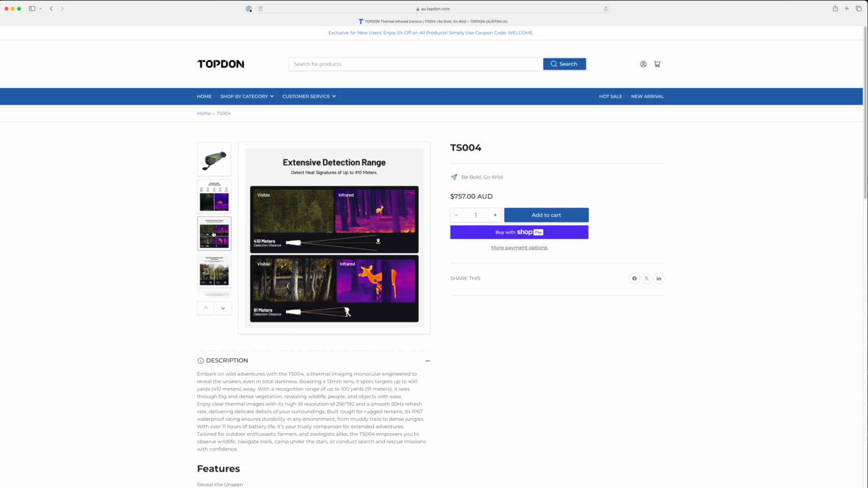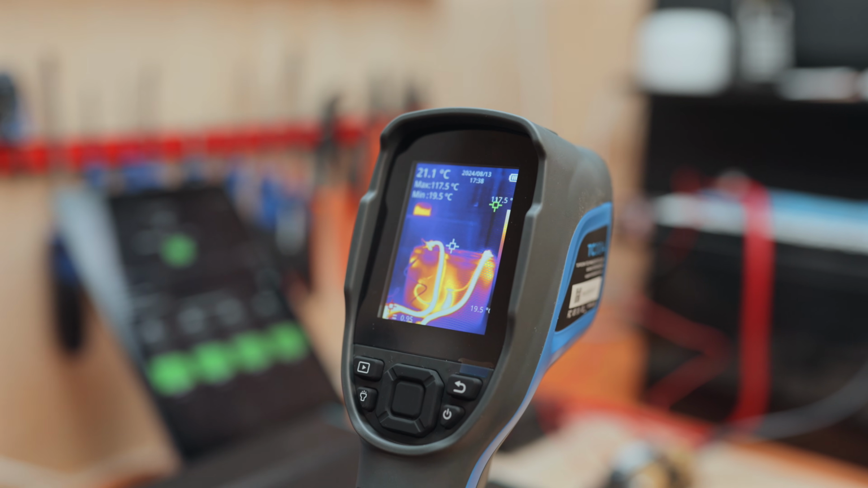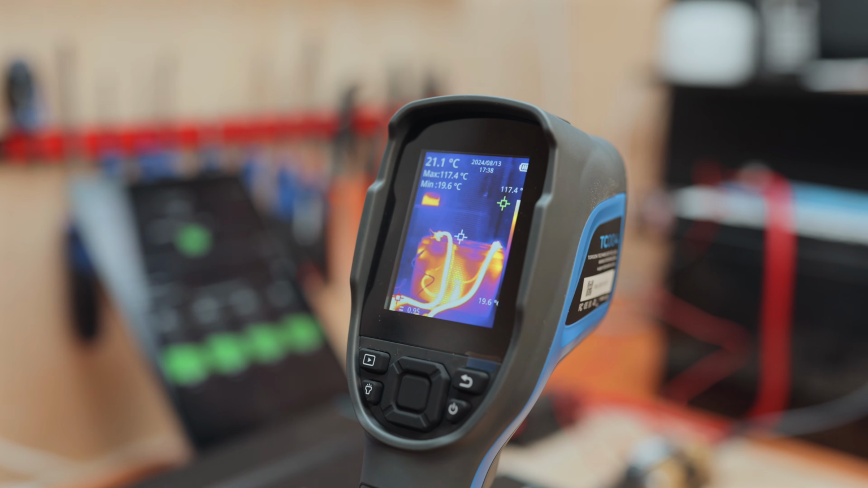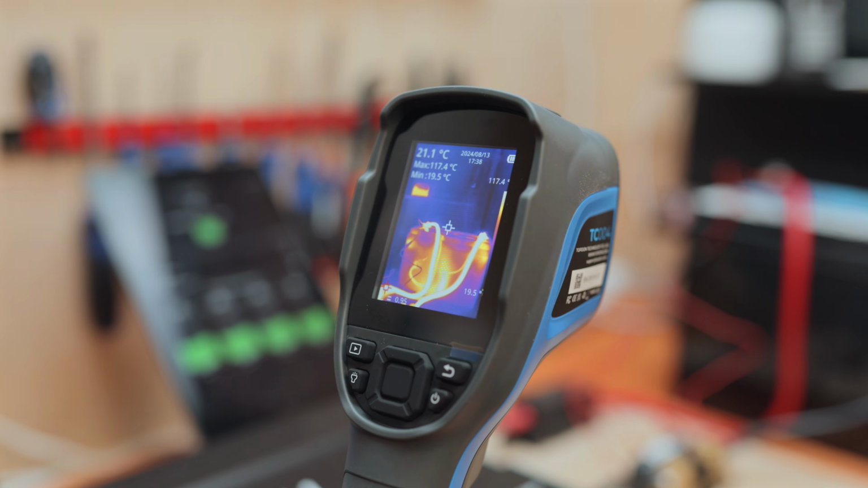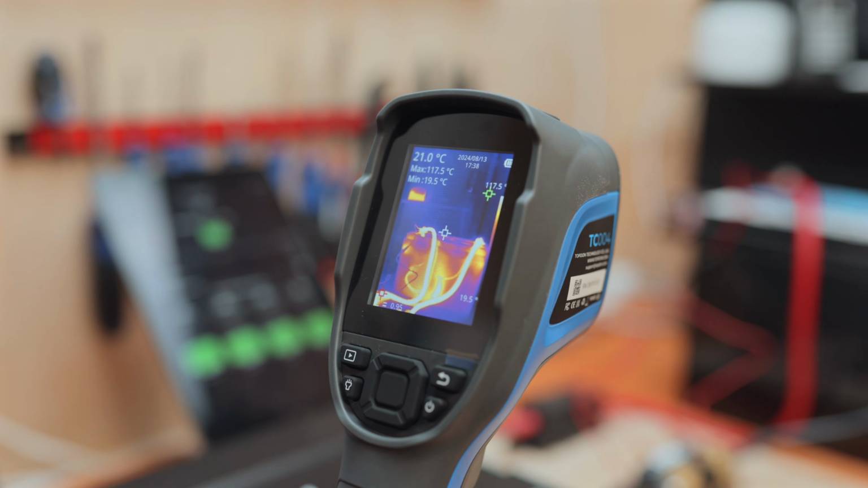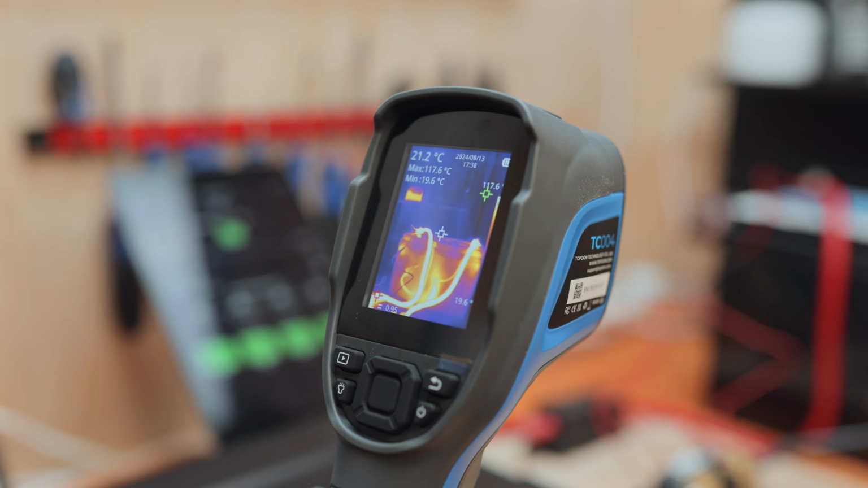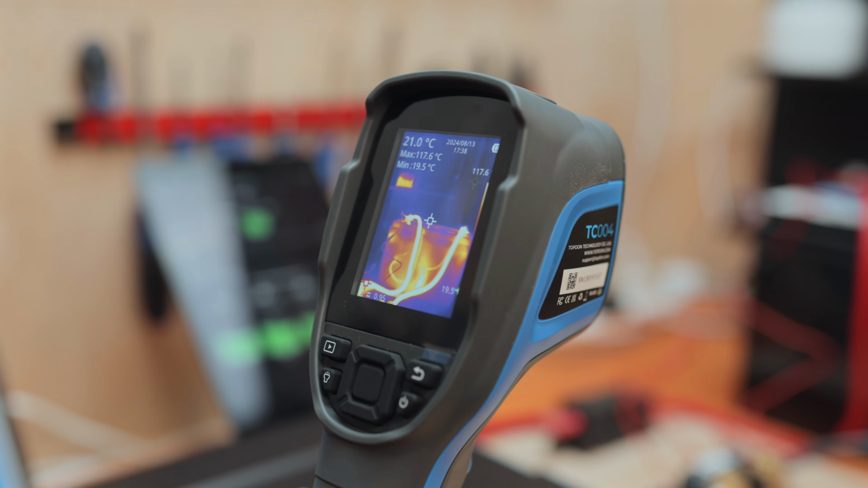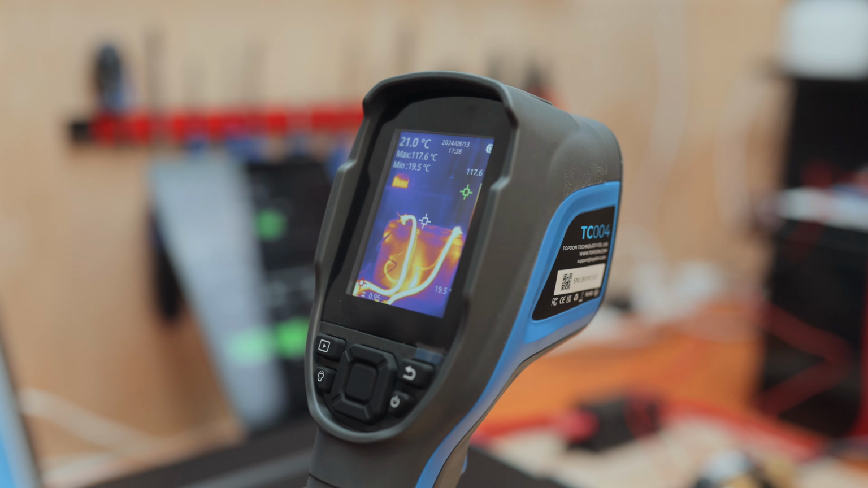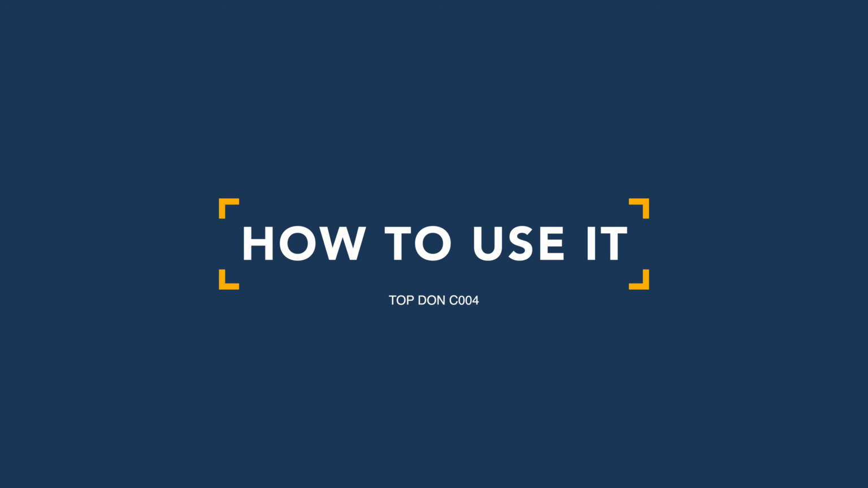Now, the unit cost around $575, which isn't exactly cheap. It's probably not something everyone would carry, I'll admit. I wouldn't have bought one right away myself, but now that I have it, I'm using it frequently and I'm glad to have it. Whether it's a toy or tool for you worth the money, it's up to you. But for me, it's definitely staying in my shed and four-wheel drive. I'm thankful TOPDON reached out because honestly, it would have stayed on my want list a lot longer without that push. So let me now give you a quick explanation of the basic functionality of the camera and how it works.